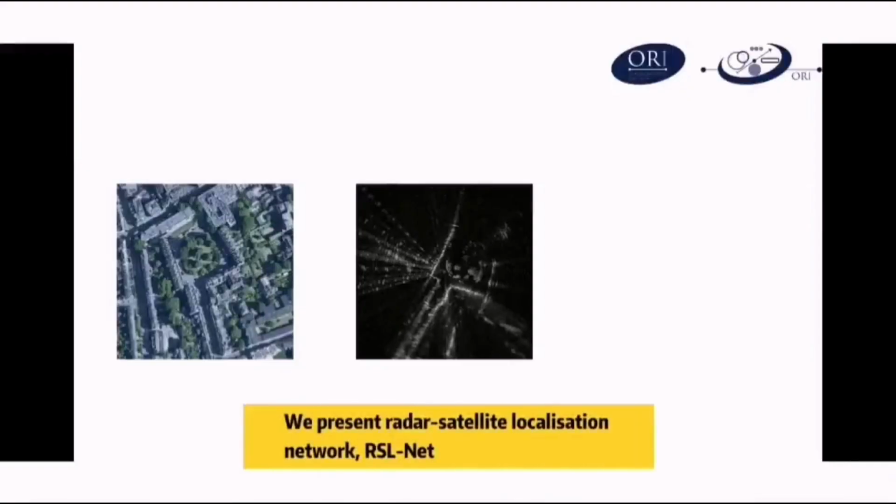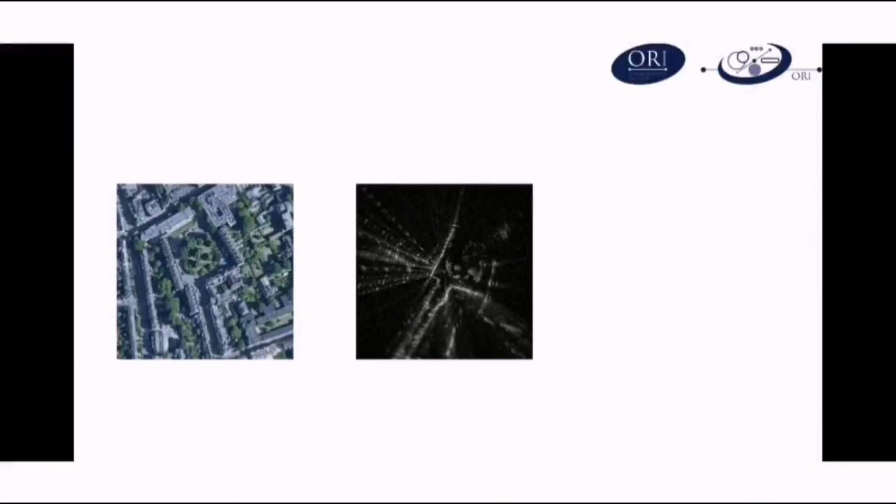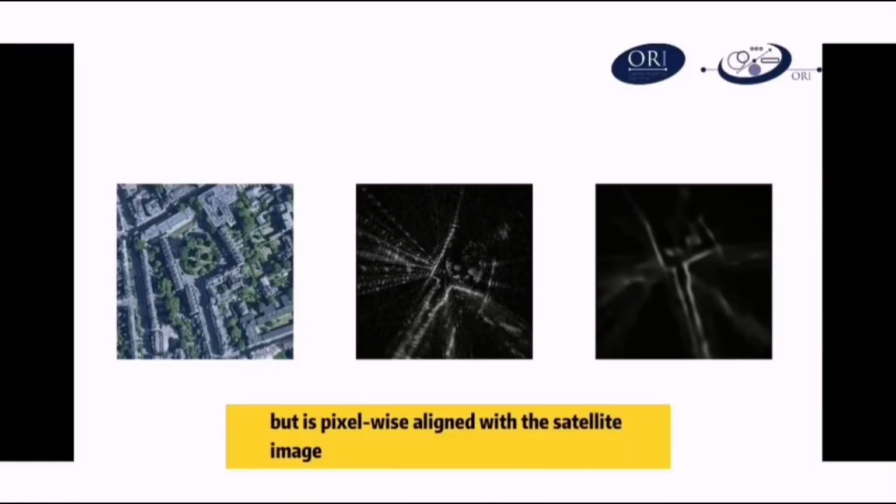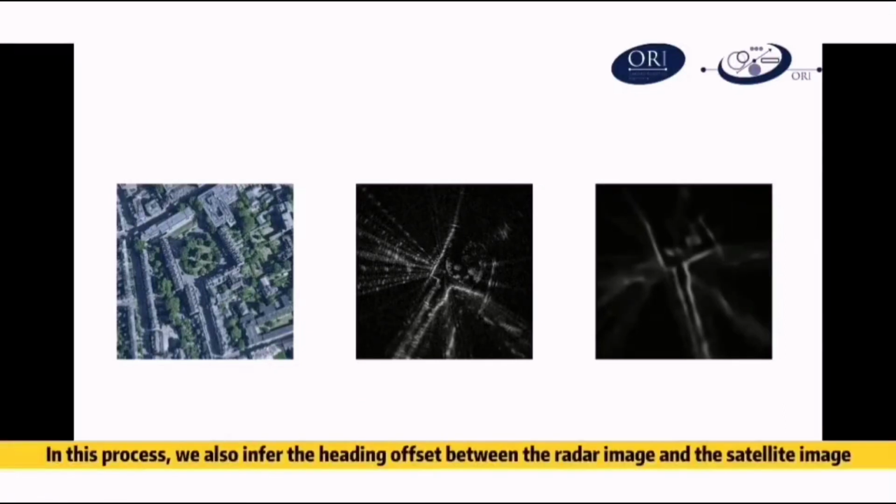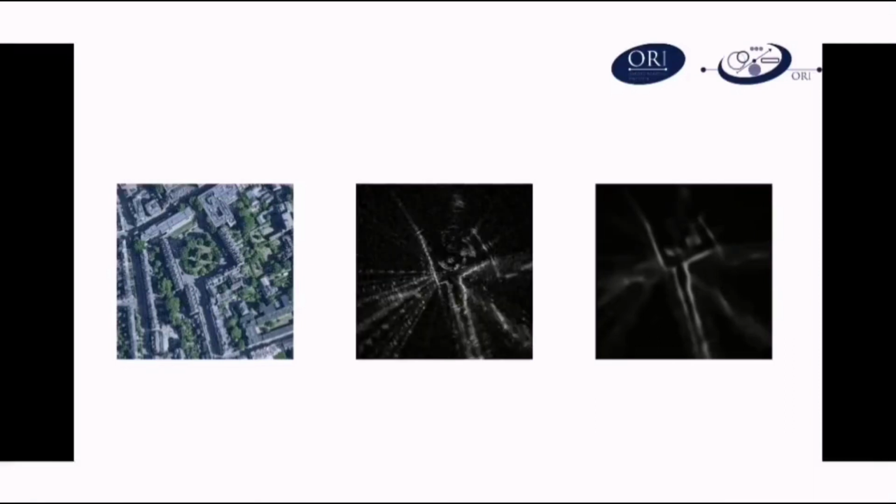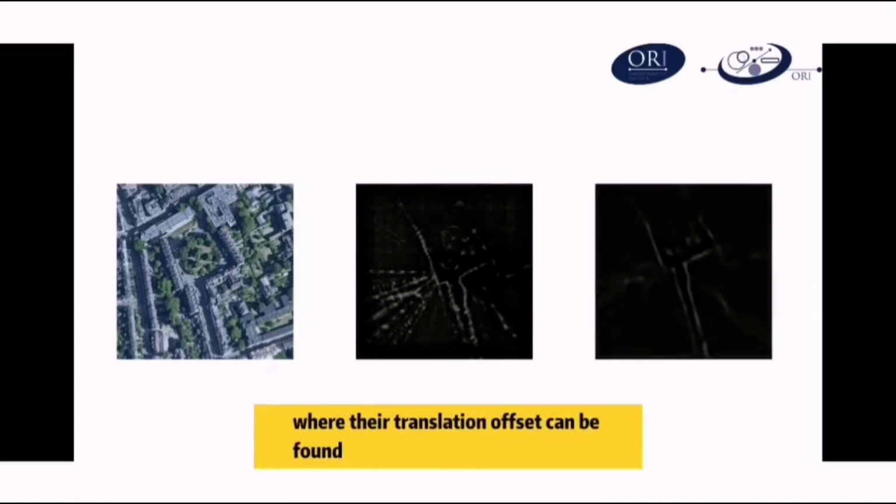We present Radar Satellite Localization Network, RSL-Net. Specifically, given a matched pair of radar and satellite images with sufficient overlap but an unknown SE2 pose offset, we generate a synthetic image that has the same appearance and observed scenes as the radar image, but is pixel-wise aligned with the satellite image. In this process, we also infer the heading offset between the radar image and the satellite image. Finally, the rotational aligned radar image and the synthetic image are projected to a joint embedding where their translation offset can be found.